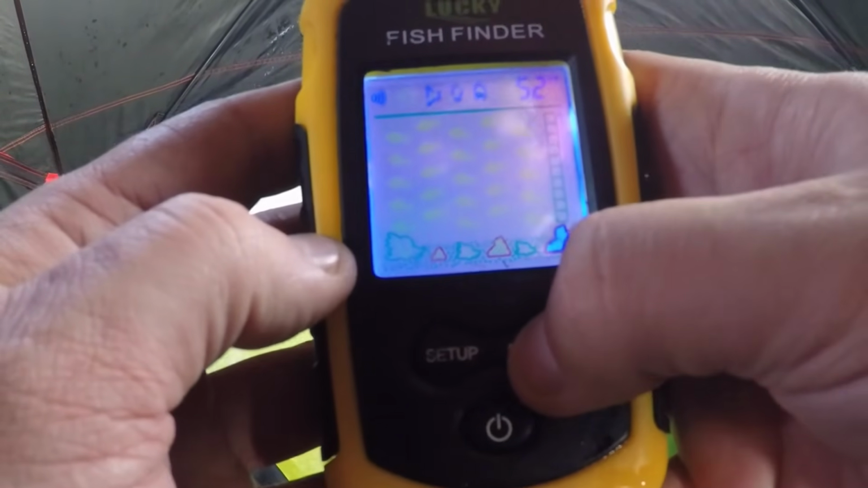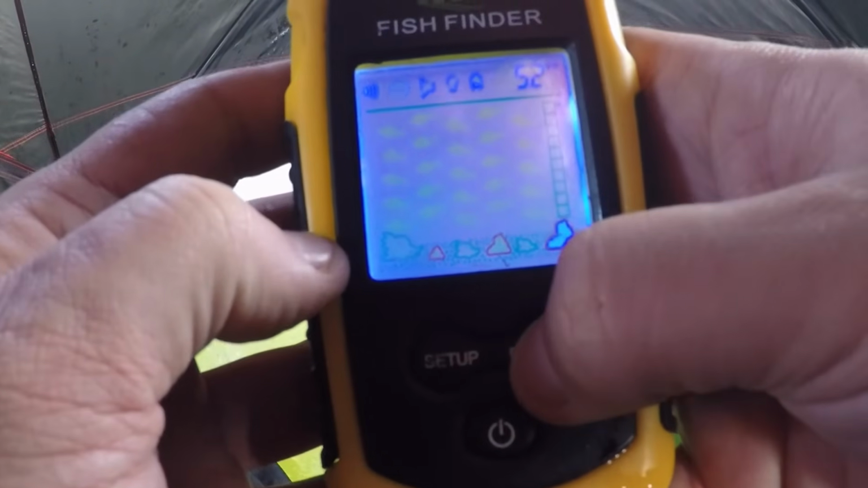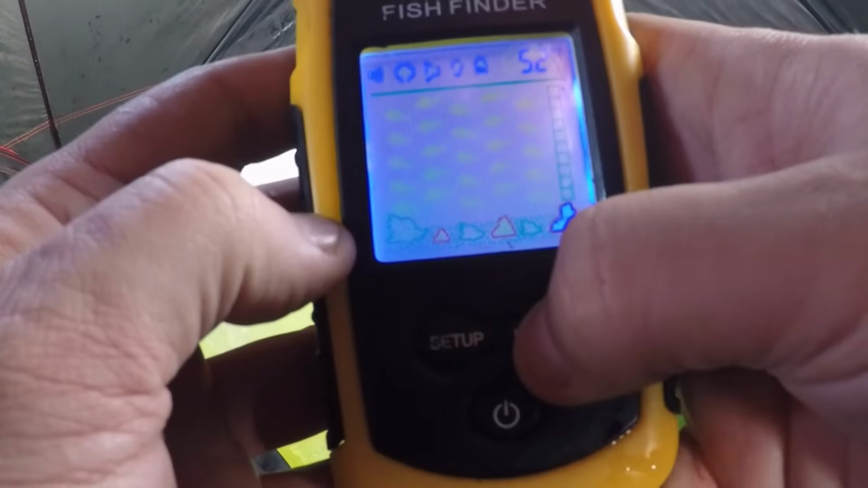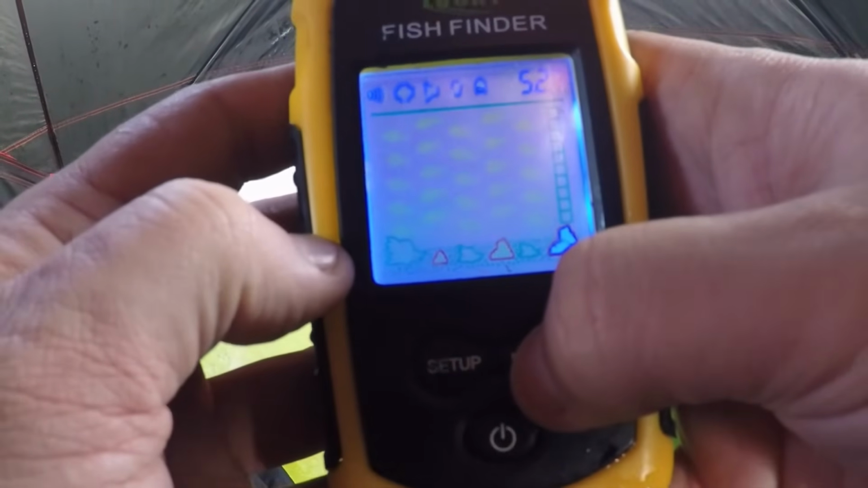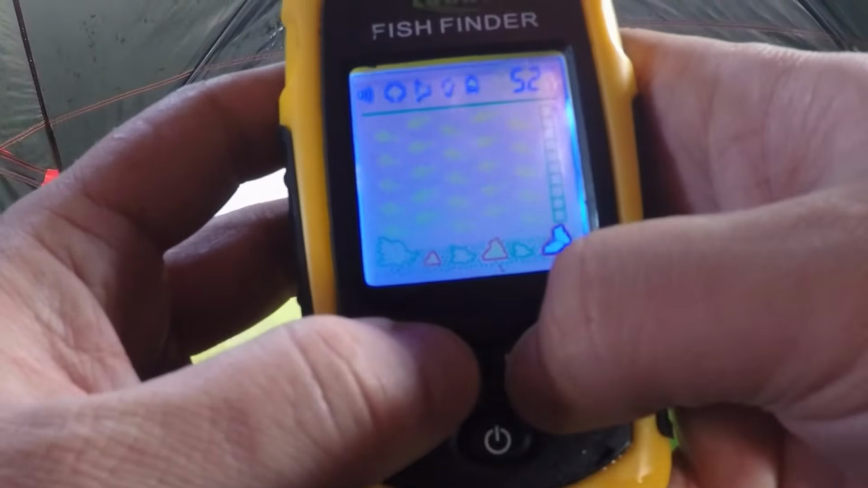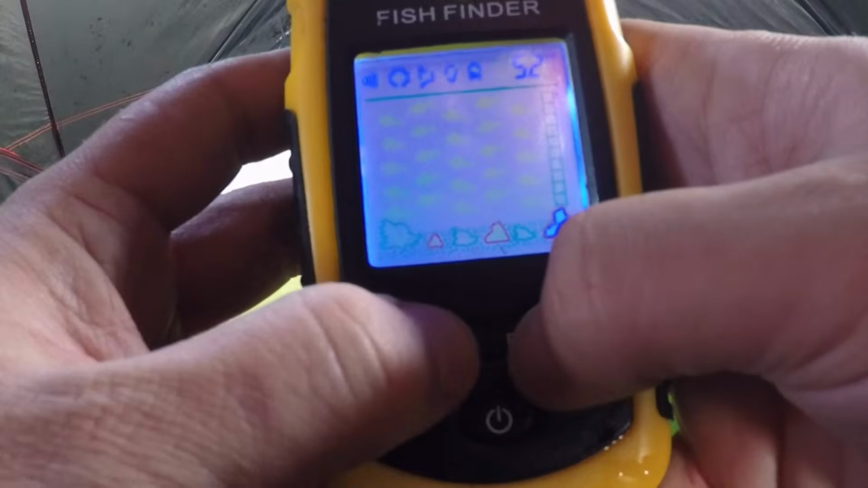So here, you can see it changing between things when I hit the button. So now it says BAT in the middle. That means battery saver is on. When it does not say BAT in the middle, that means it is not on, which is how I want it. Alright, this next setting, we're going to go over to the speaker icon.